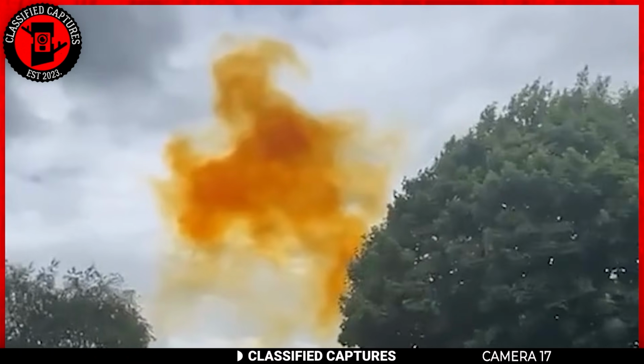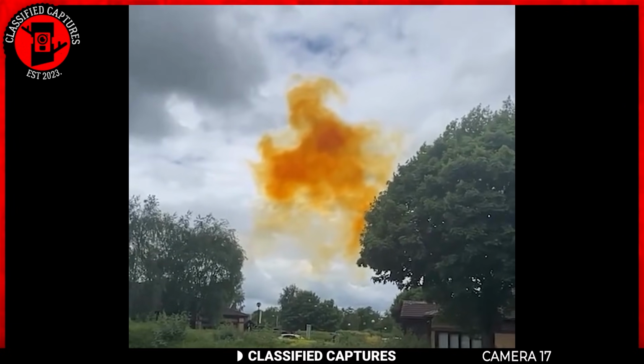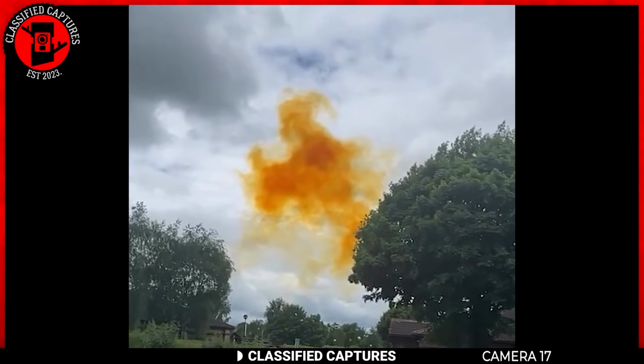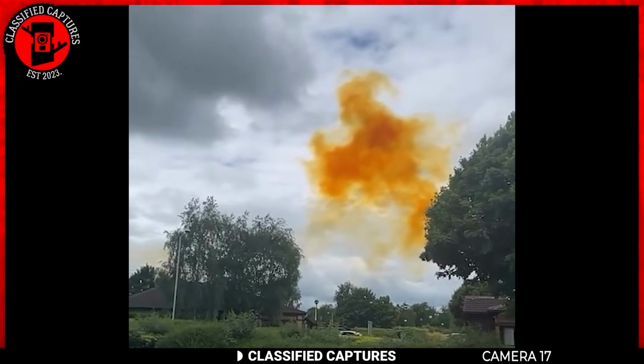This footage was taken in the UK. Yes, someone actually captured this strange-looking thick orange smoke just chilling in the air. No, it's not fake. This actually happened in Cleveland.